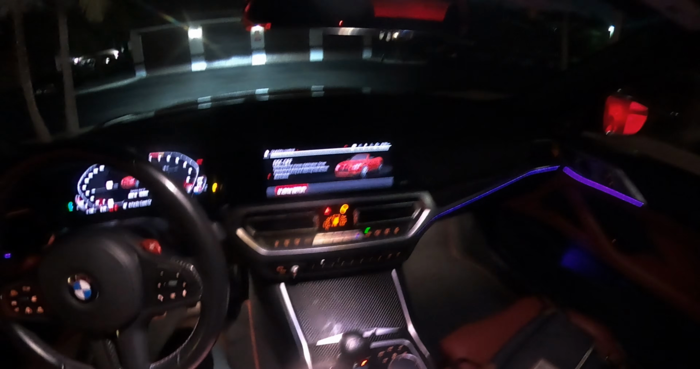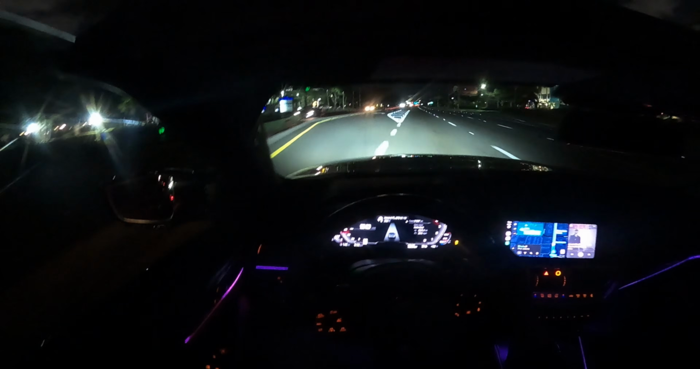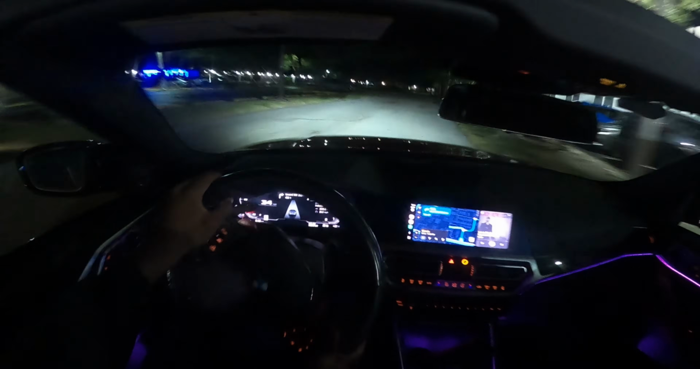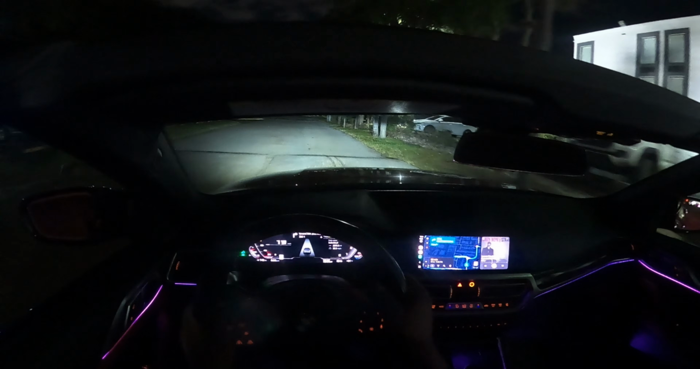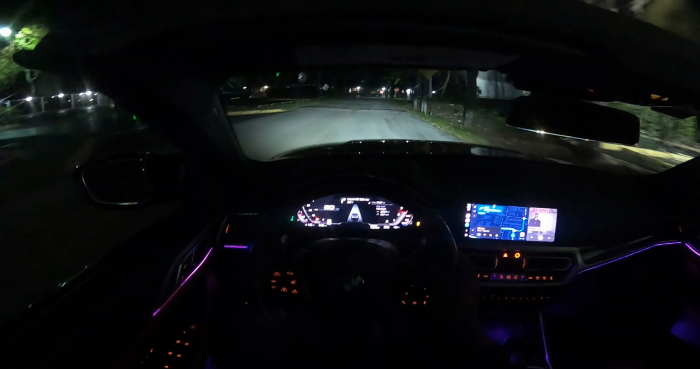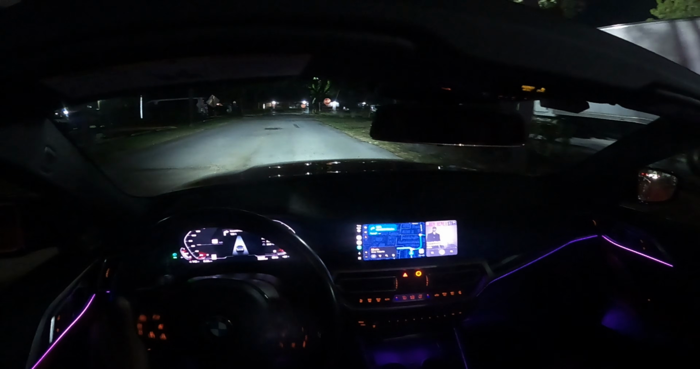M1. Let's drop the top. Why not? I'm gonna take you guys on a little night drive. I really gotta go on the turnpike real quick. The sound though, holy shit, the sound, bro. The sounds this car makes are nothing short of amazing. I keep on saying it, but the sounds this car makes.